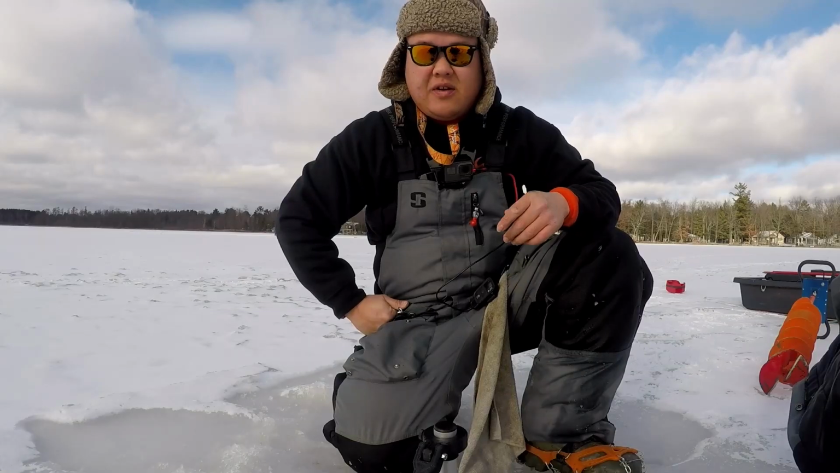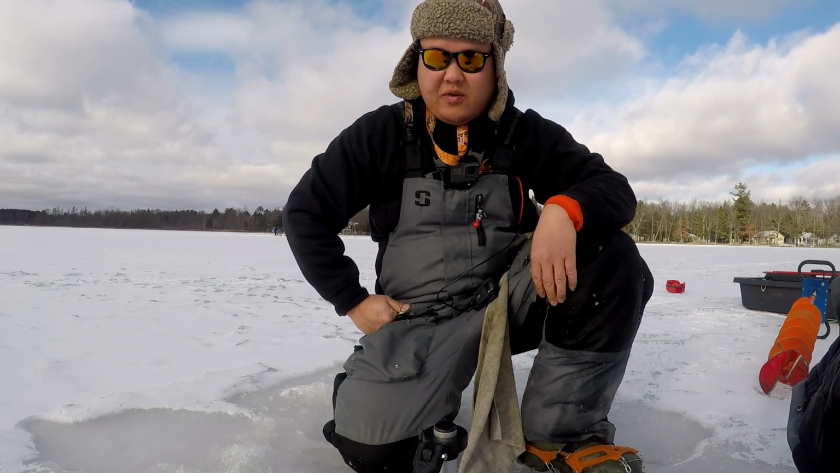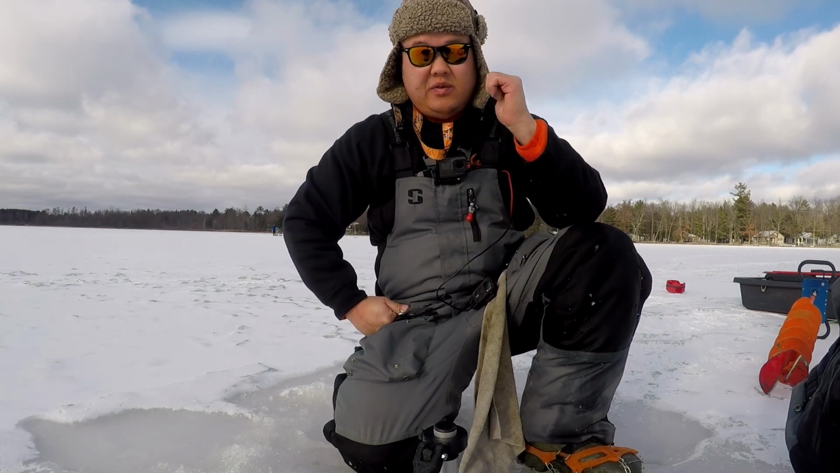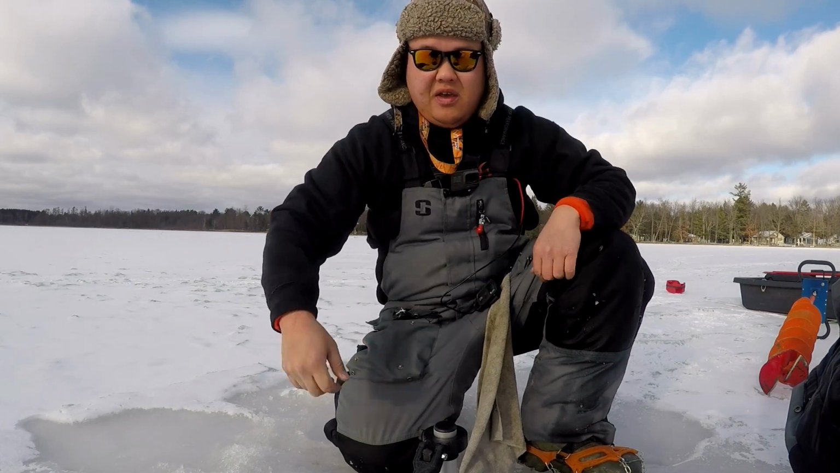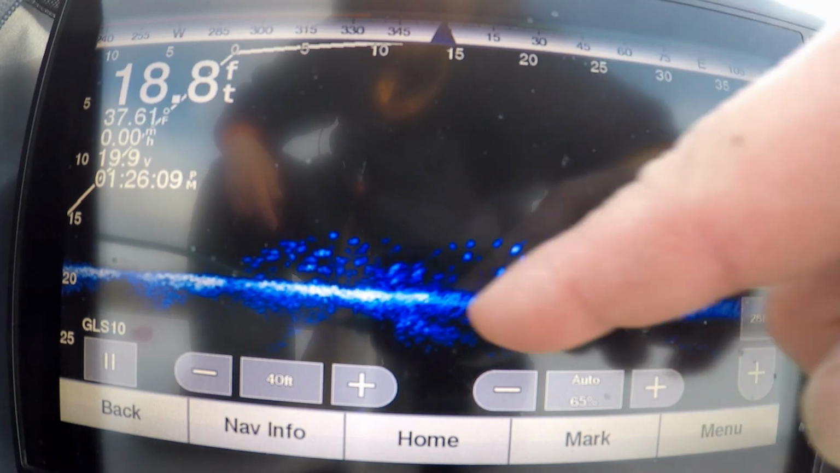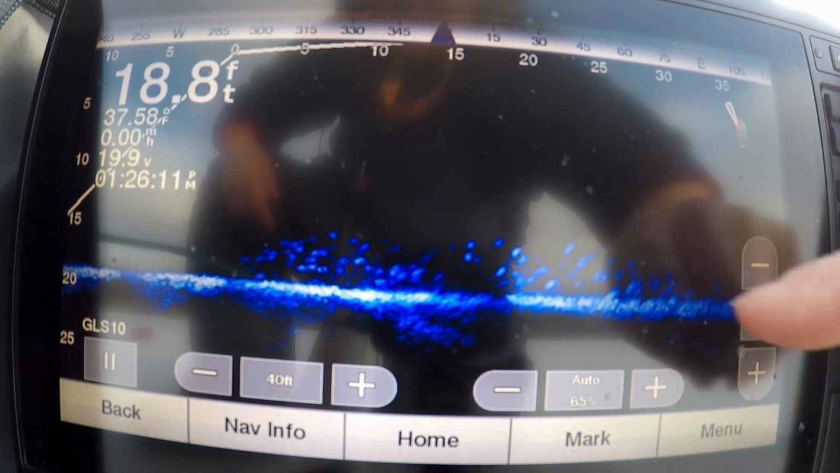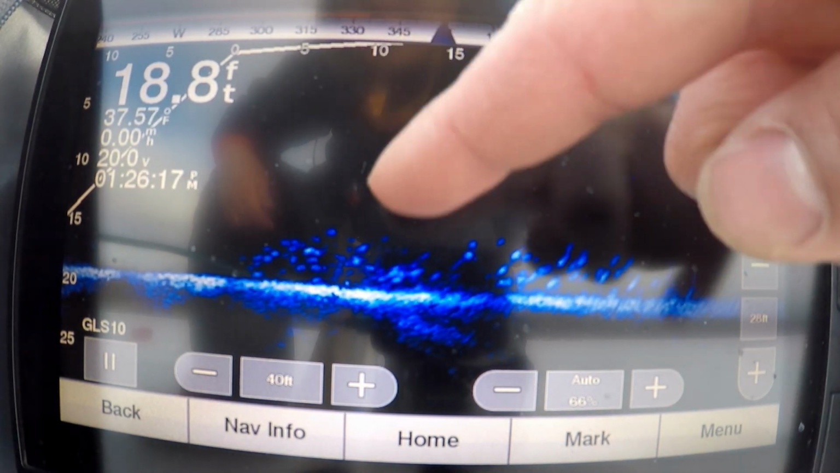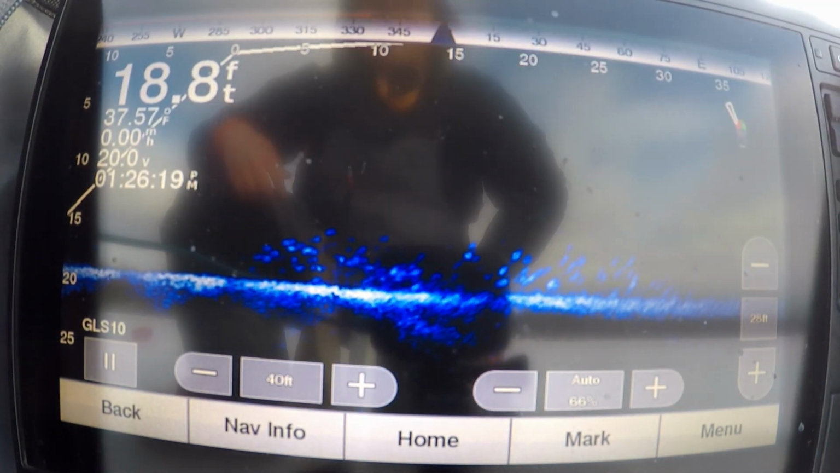Alright guys, so I'm just going to walk you through the Livescope a little bit here. Right now my transducer is pointing back that way, and if you look at the screen, I'm at 0, 5 feet, all the way to 35 feet is just full of fish right now. So I'm going to go drill like 10 feet away, and you should see my auger come through on top of the Livescope screen there.